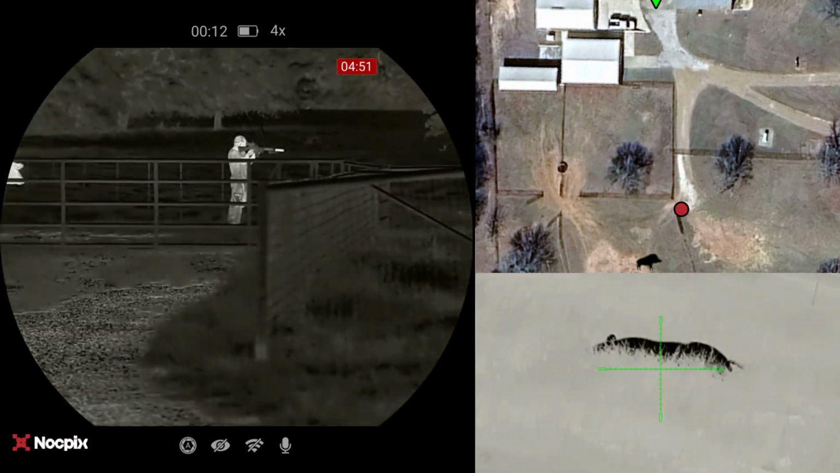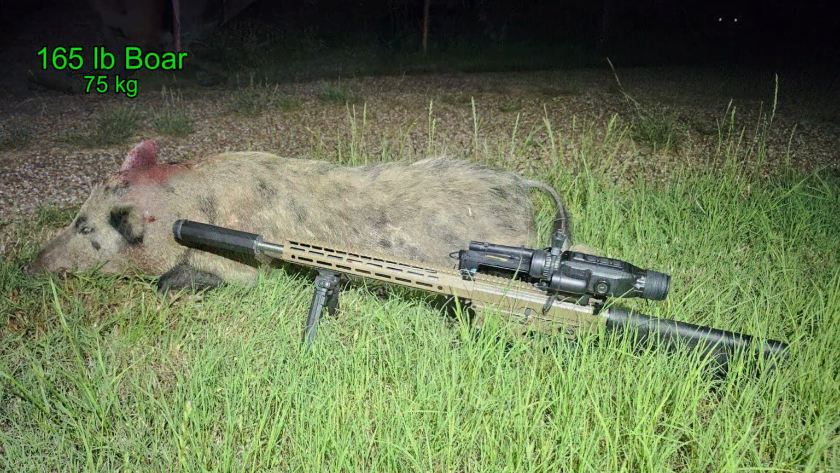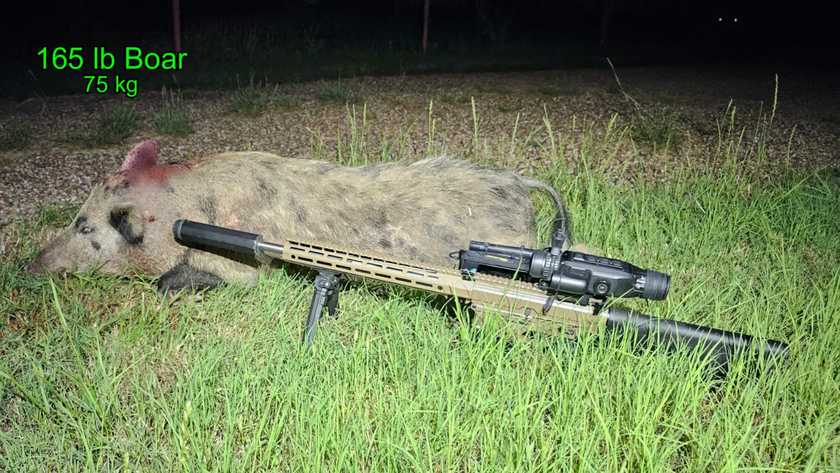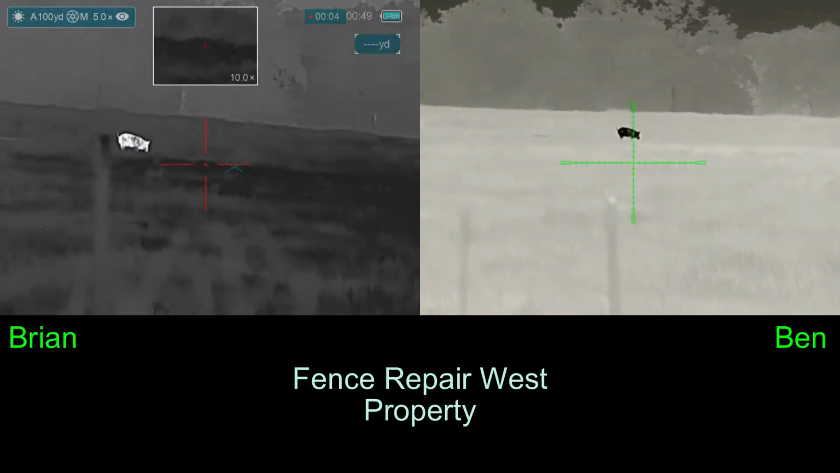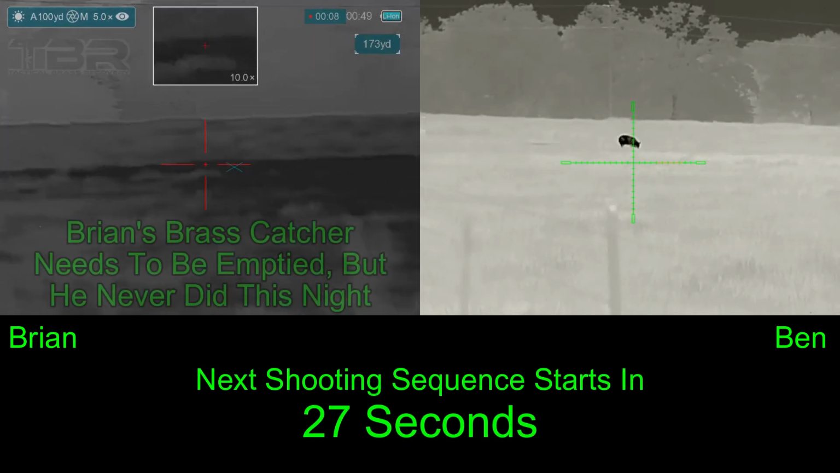The hog was an interesting silver-white color with black spots on it, but that didn't show up so well in the trophy photo where the hog looked a little bit more tan, coming in at 165 pounds. Just a couple properties later, and Ben spied this hog out in the field. We made about a 100-yard stalk on it.